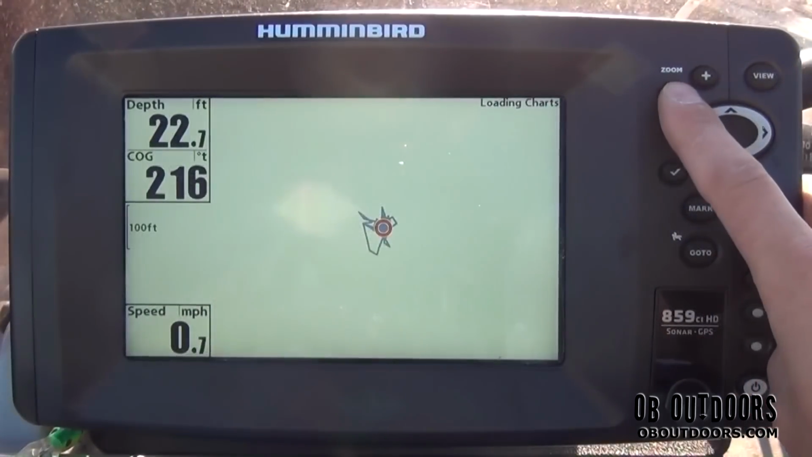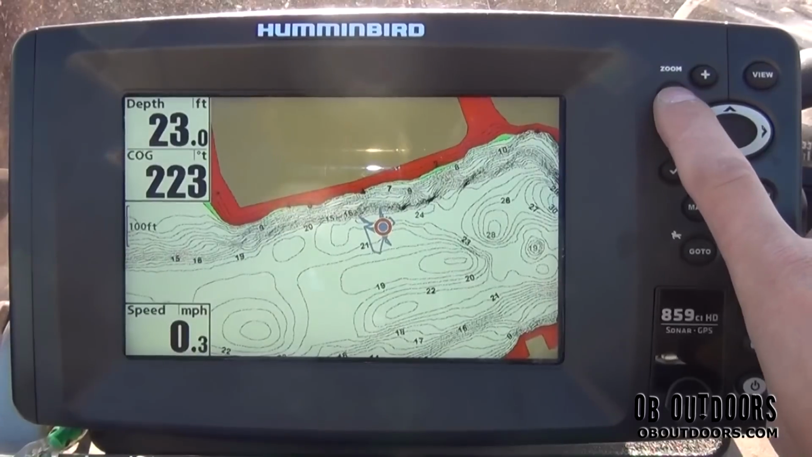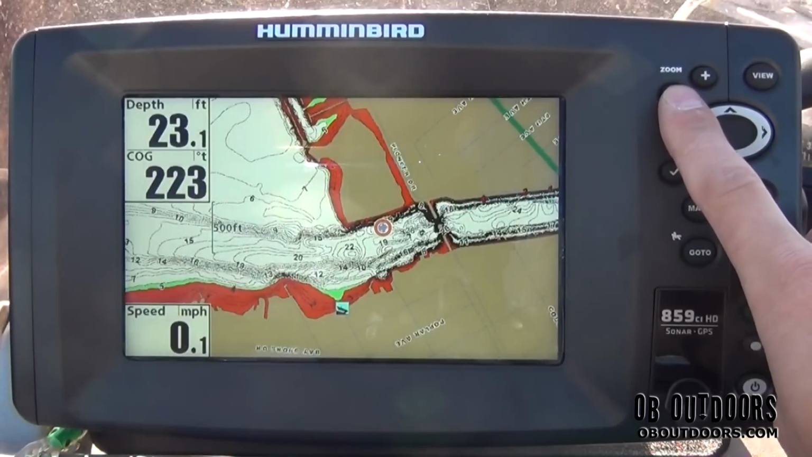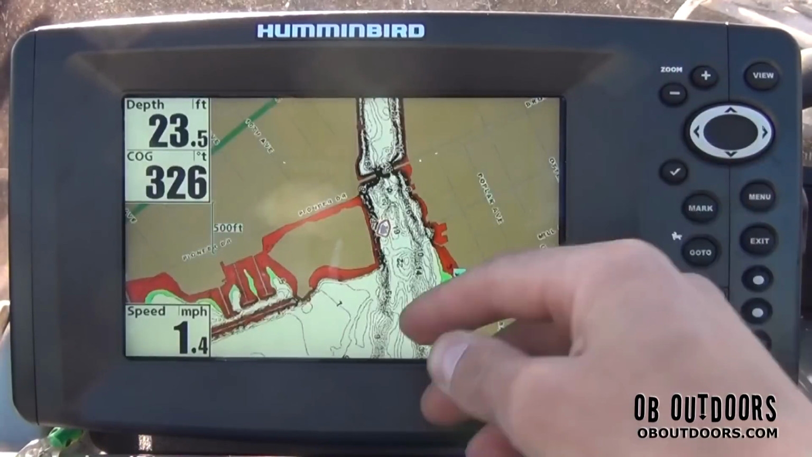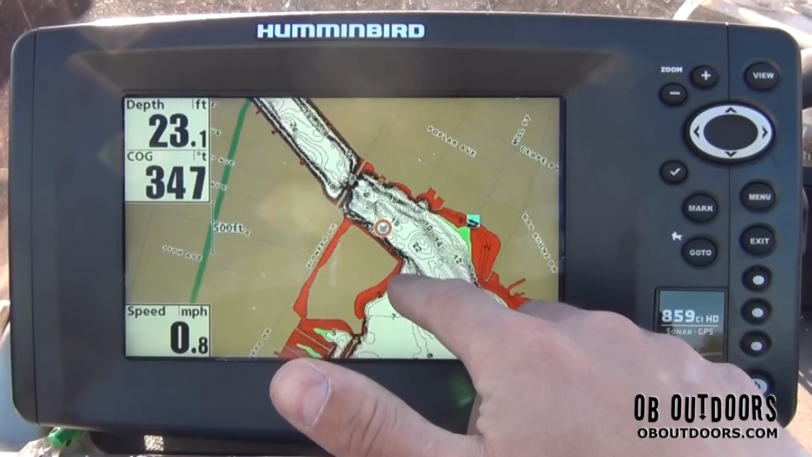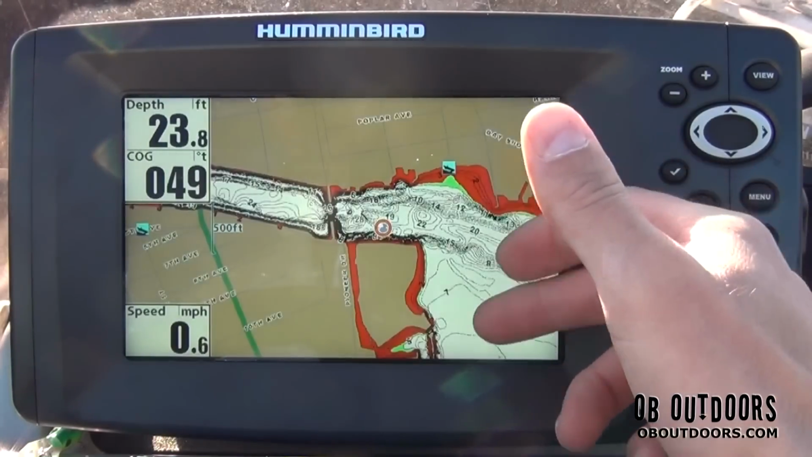This is just the overall view of the GPS chart that we've got in. You can zoom out and check out different stuff. Now you can work on shading and stuff. I like the basic look of it. I don't like all the different colors popping up and whatnot, so I like to leave it pretty much how I have it set.